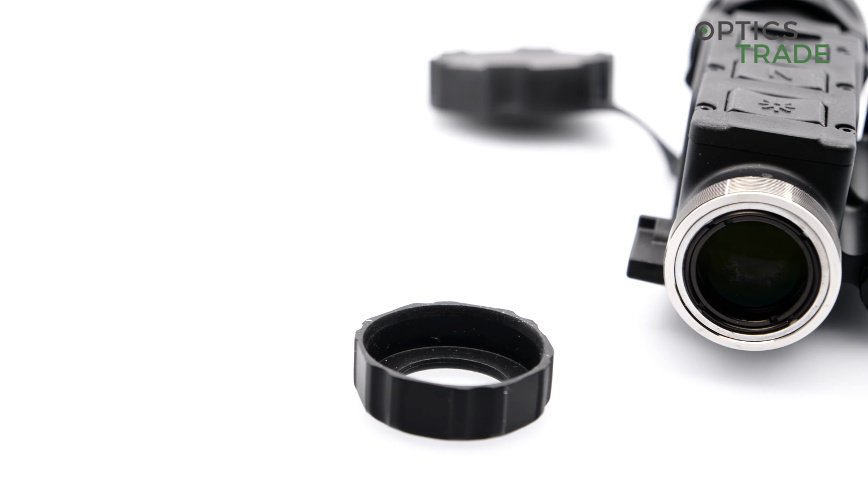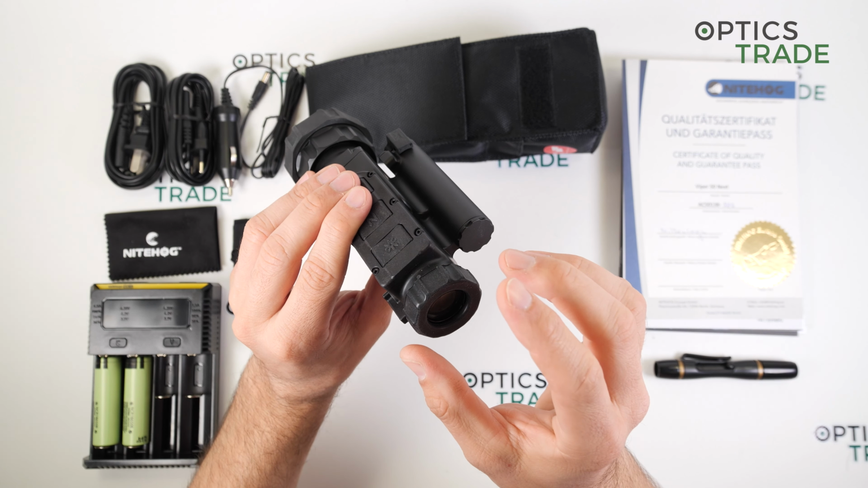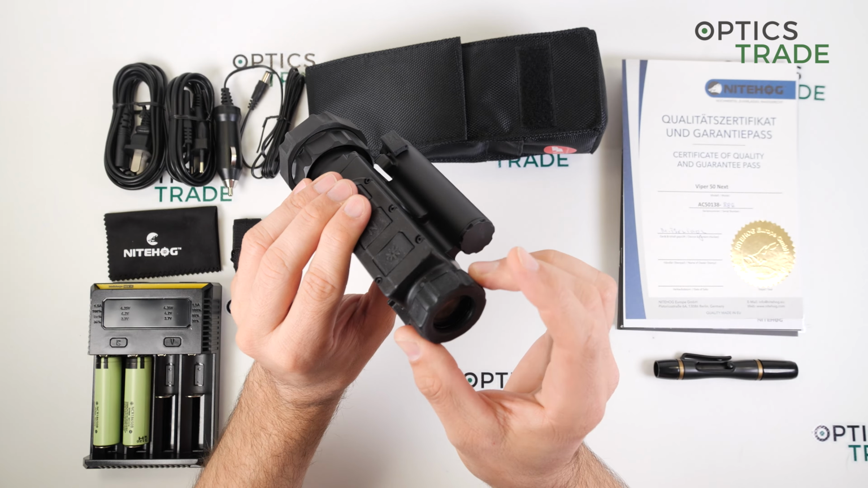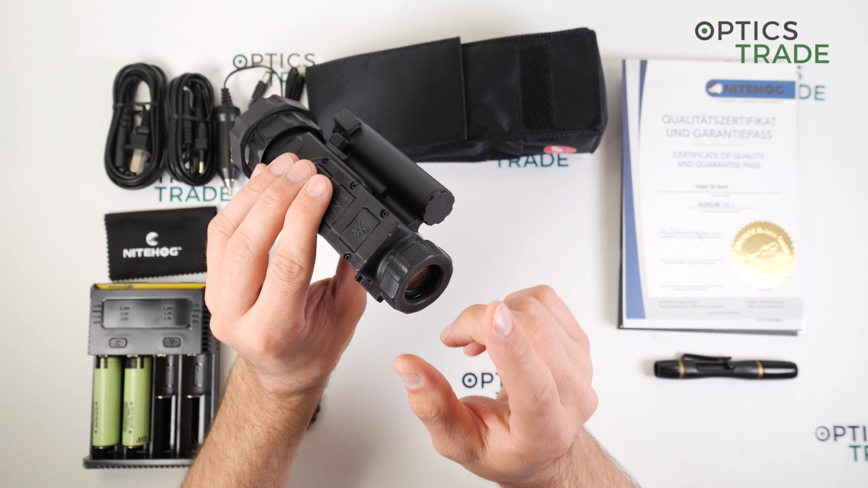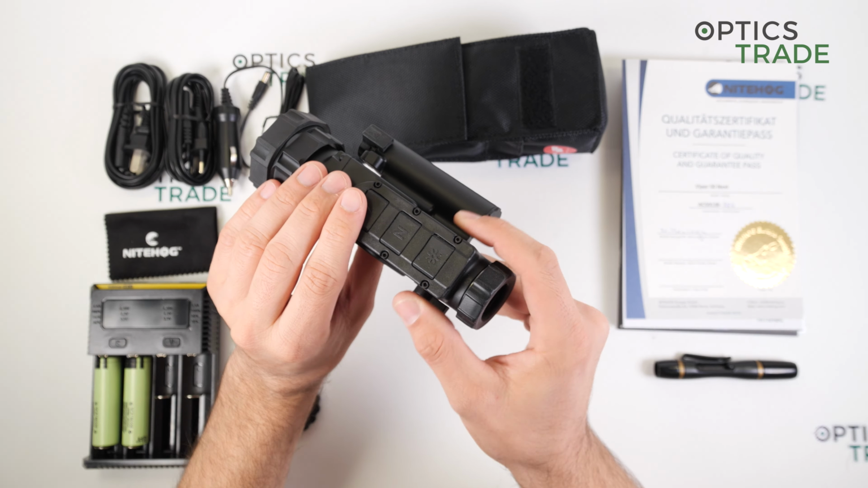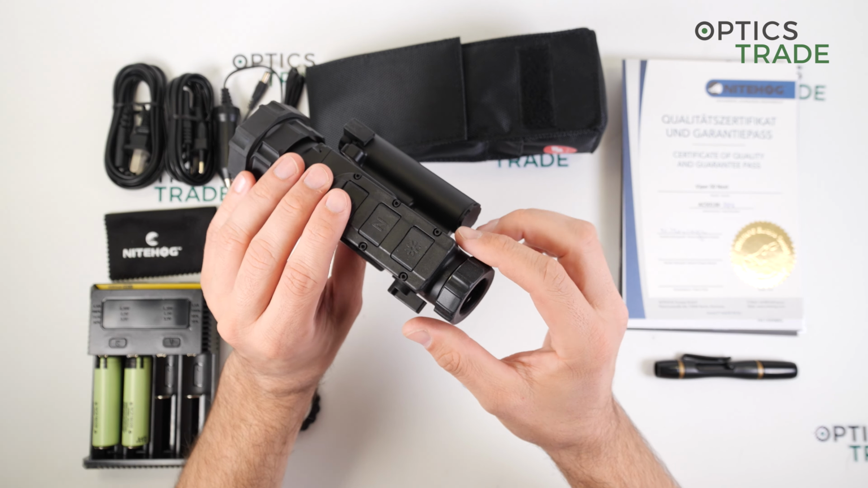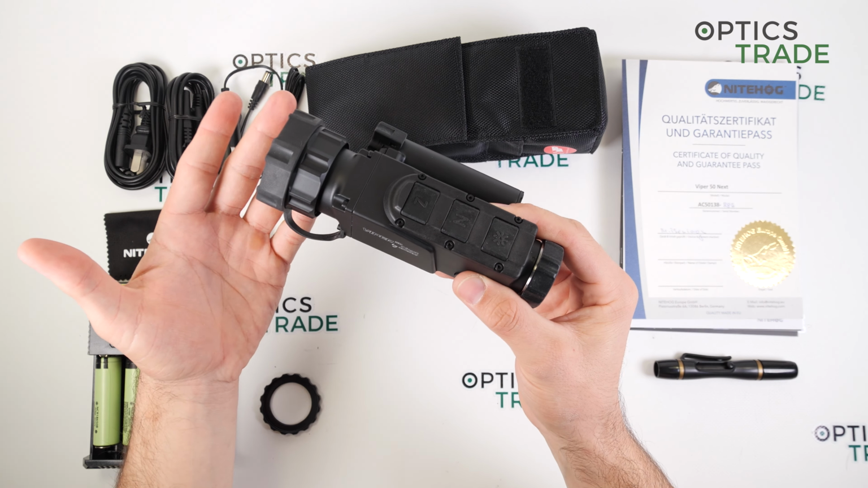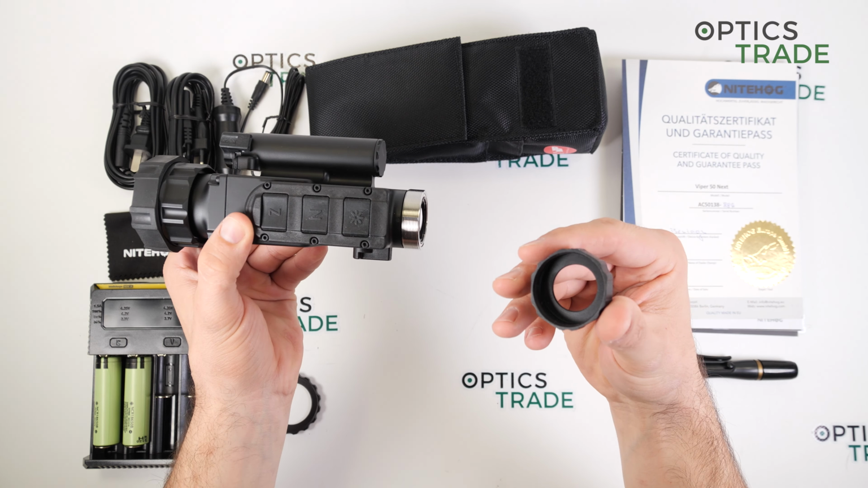So if you look through the rifle scope, it is sharp, but when you look through the device, like for spotting only, you have to put on the glasses. But when you mount the device on the rifle scope, this doesn't matter anymore, because then the image is sharp through the rifle scope. This is the only downside, in my opinion, with this design.